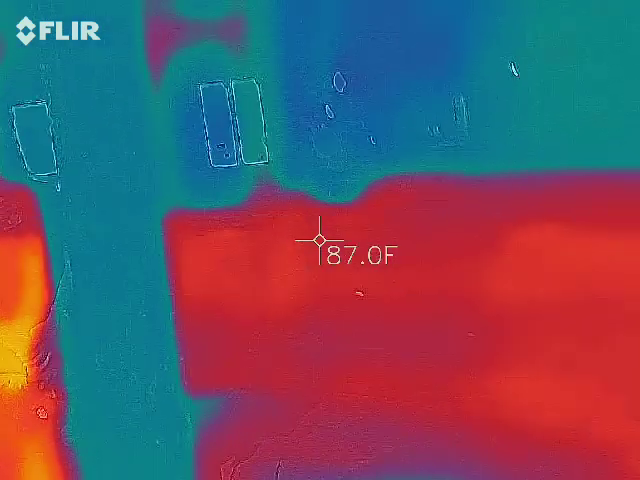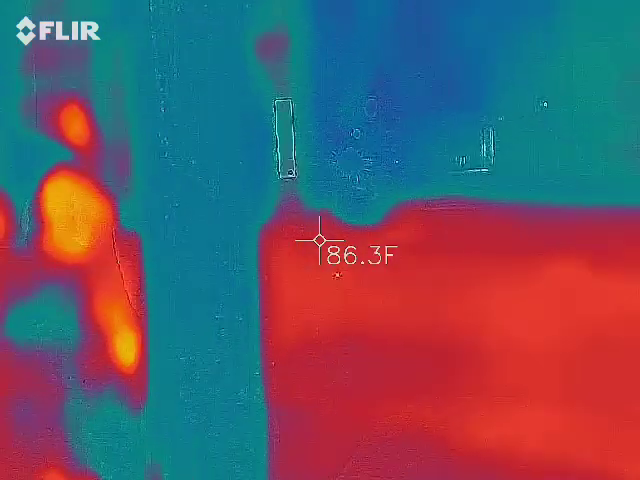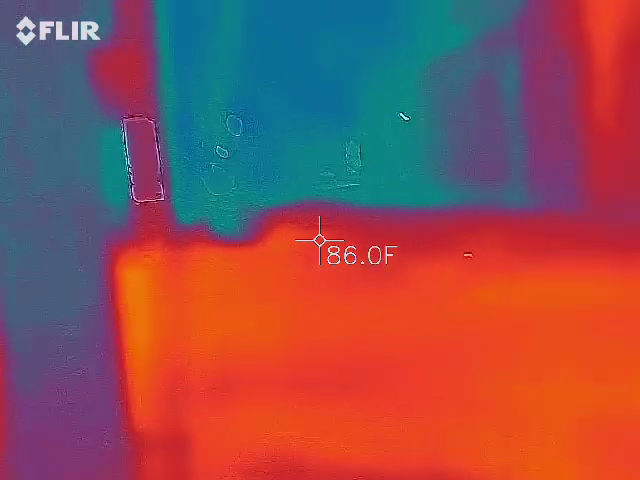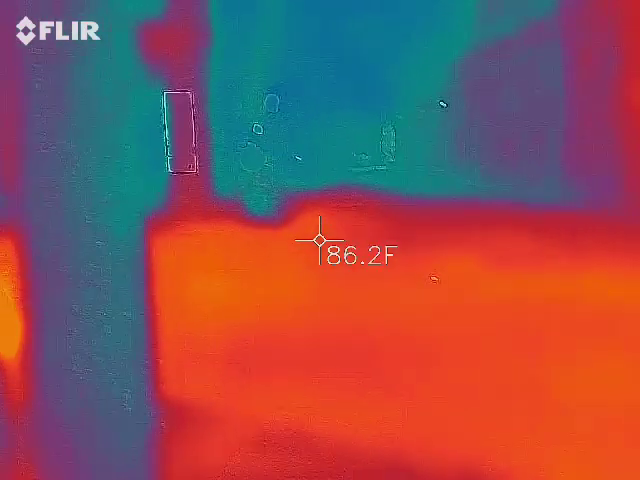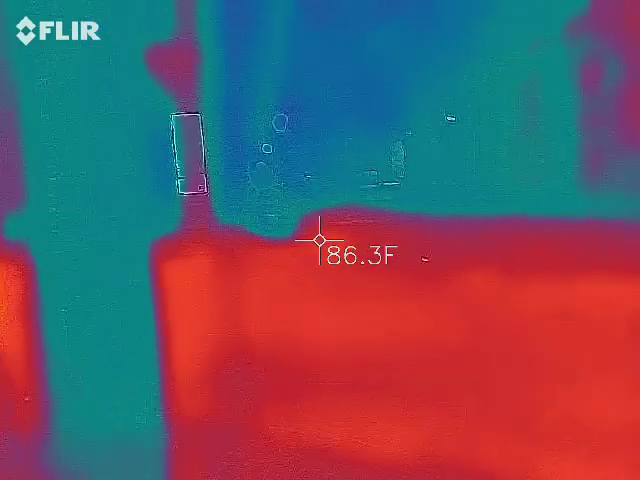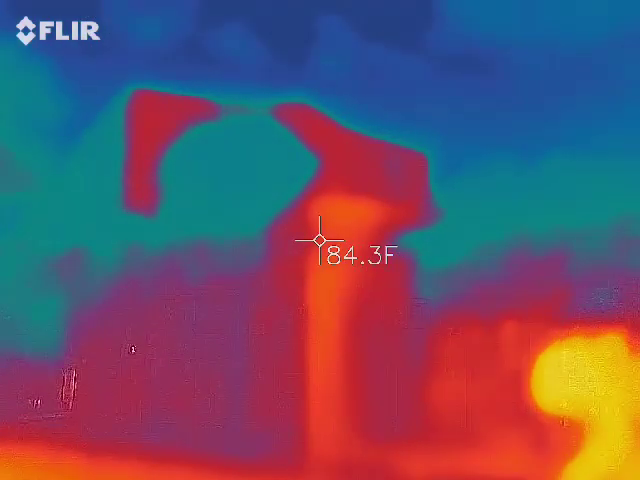I do get weird temperature changes from the 2nd story window because we can't see through them. So we can only see 1 blue window turn black, which means there's something happening behind it. We also get weird temperatures at the very top of this building. So everybody kind of noticed the peak in the back of the building.